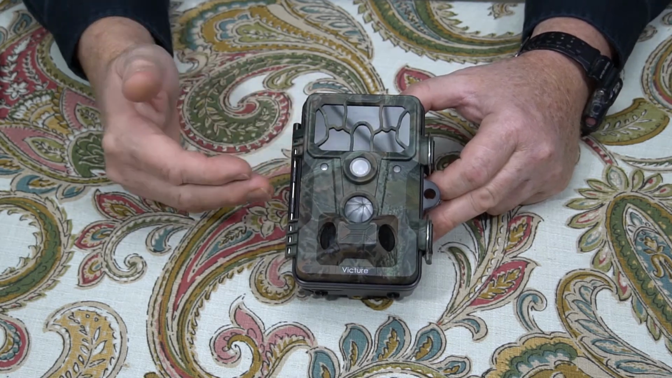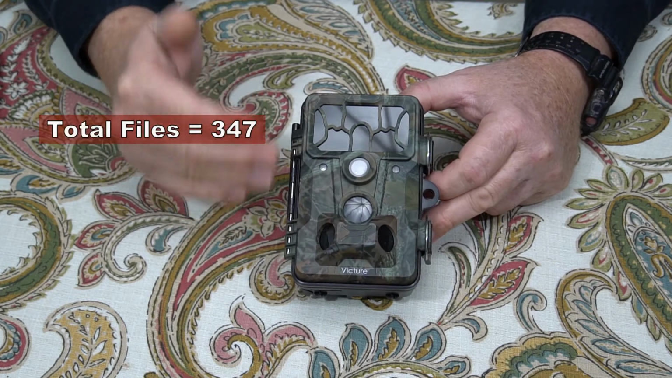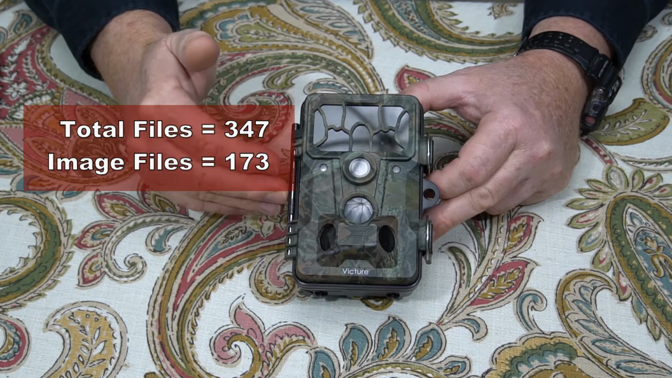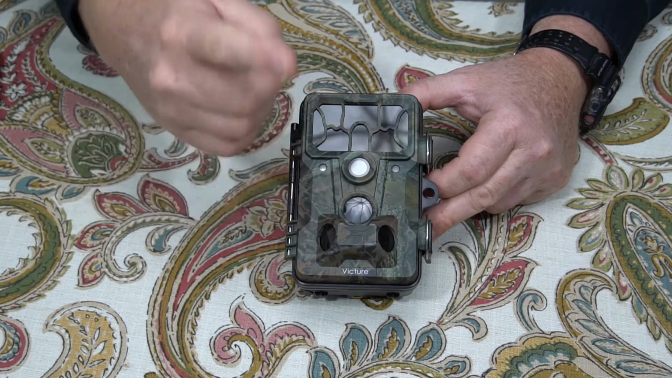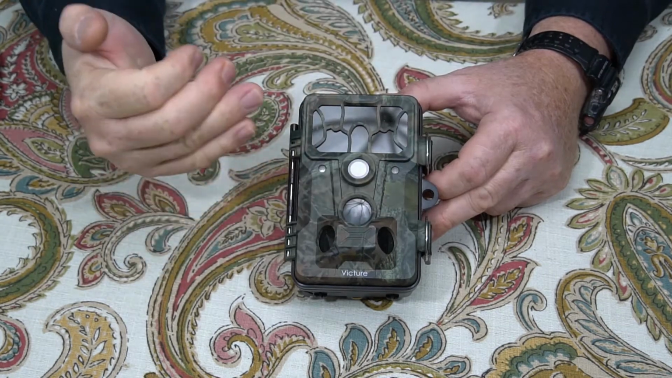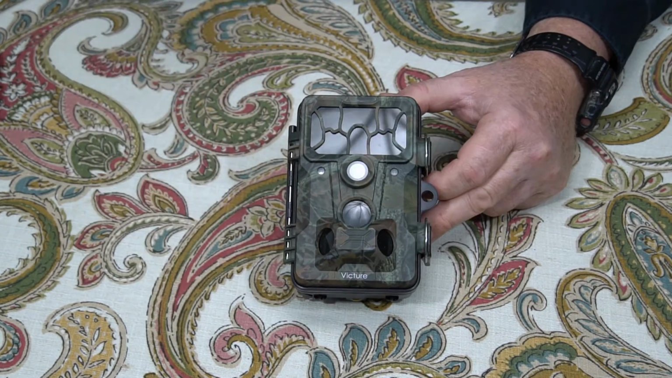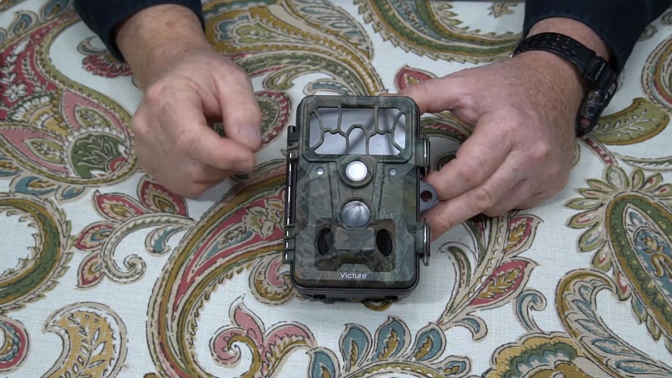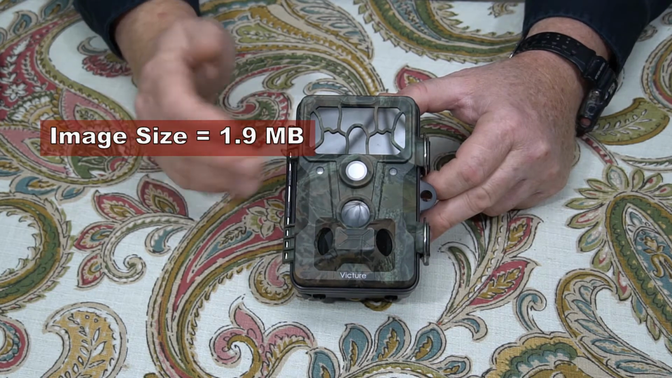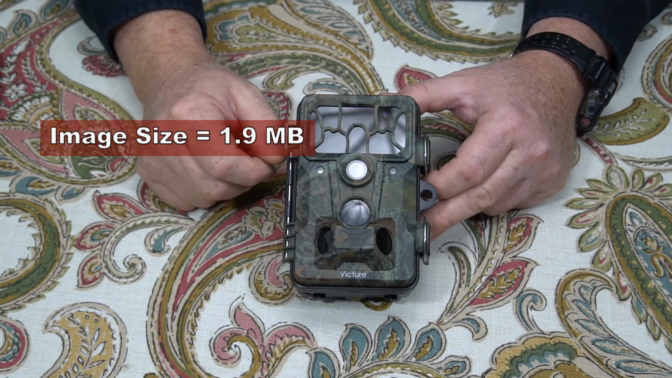Now, let's talk about the image files. Got 347 files altogether. That is 173 images and 174 videos. I had it set to take 1 image and 1 video each time it got set off, and I had the delay time set to 30 minutes. The average size of the images was 1.9 megabytes per picture. That's not bad. I've seen less and I've seen more, but that's about average there.